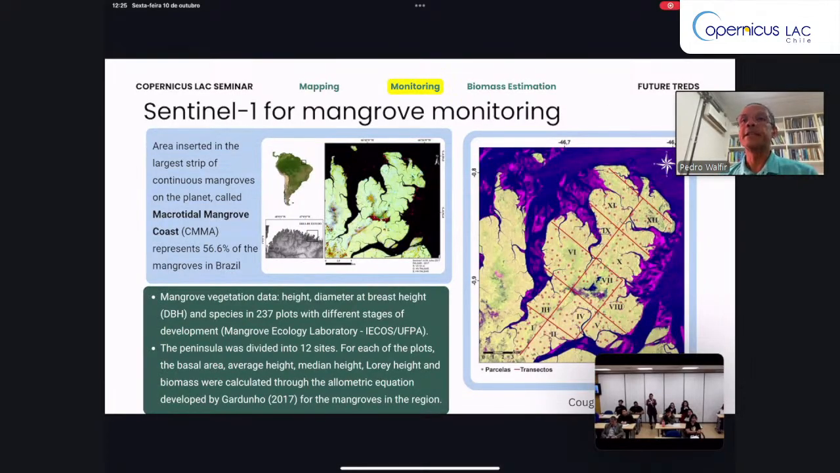And using Sentinel-1 to monitor mangrove, this is our first experience using Sentinel to estimate biomass. In the figure on the right side, it's possible to see some plots. The transects are the lines, and the dots are the plots surveyed in the field.